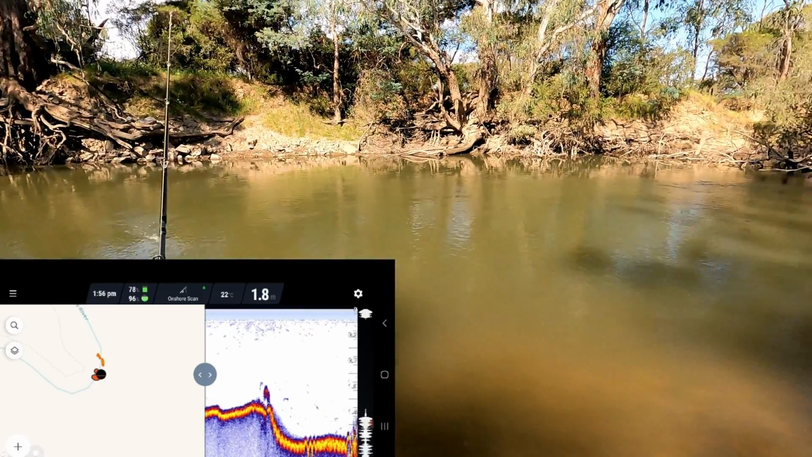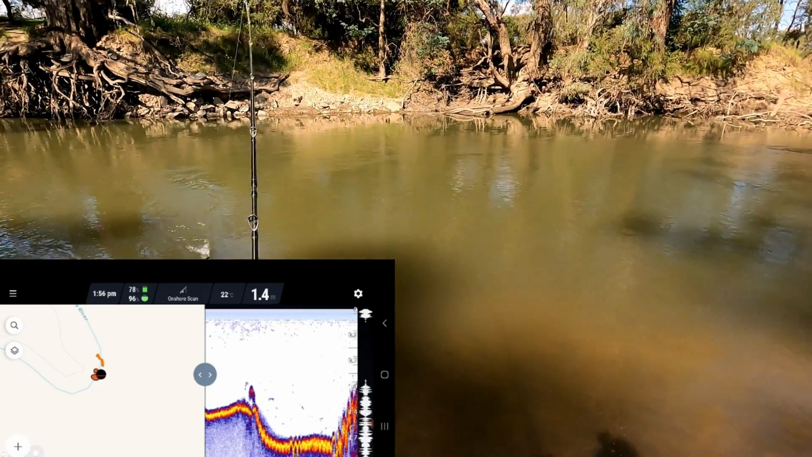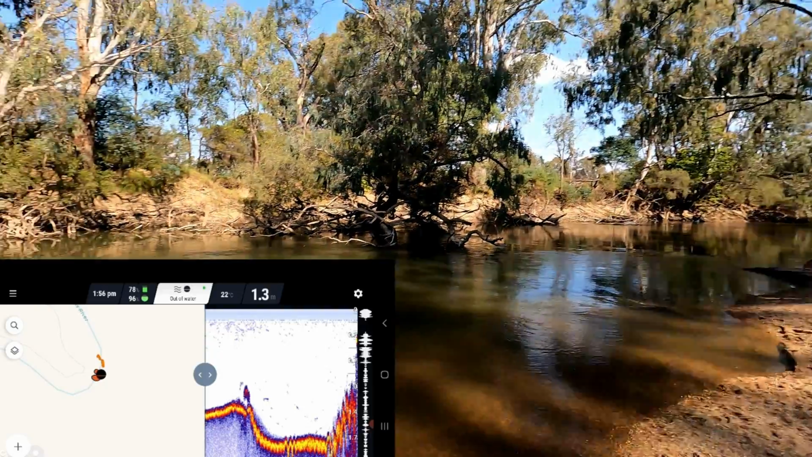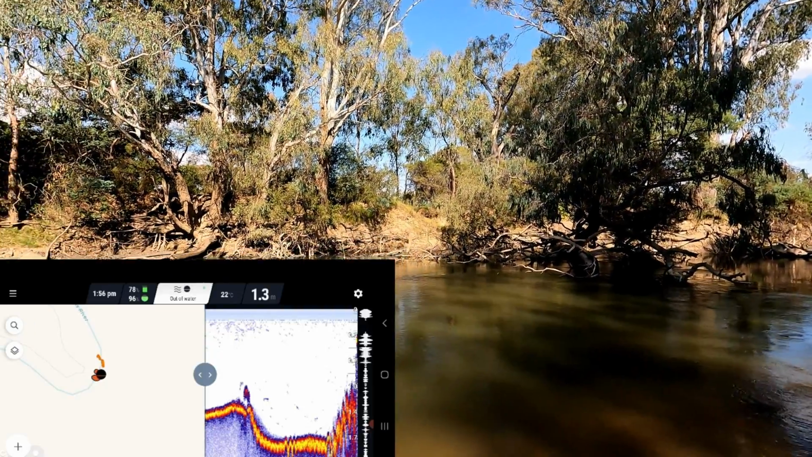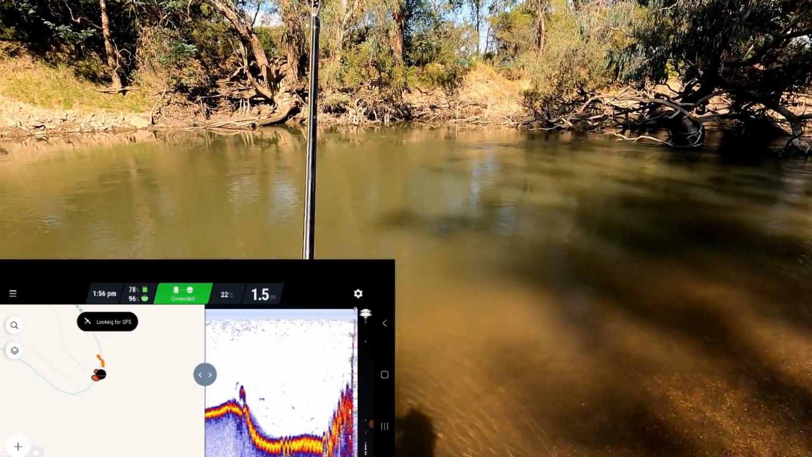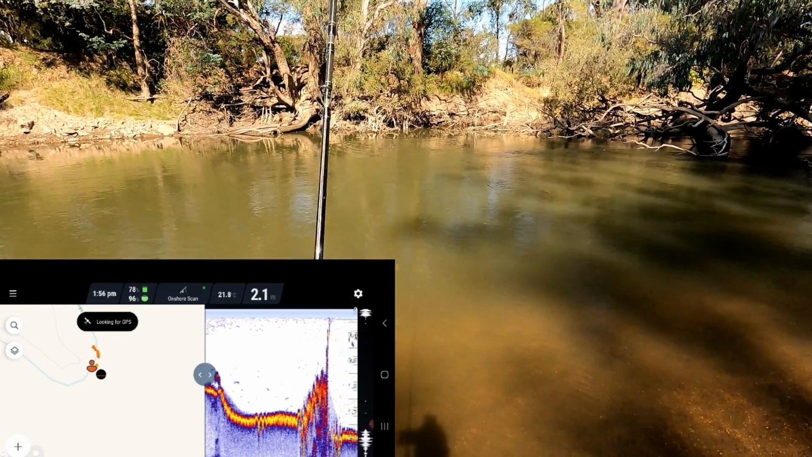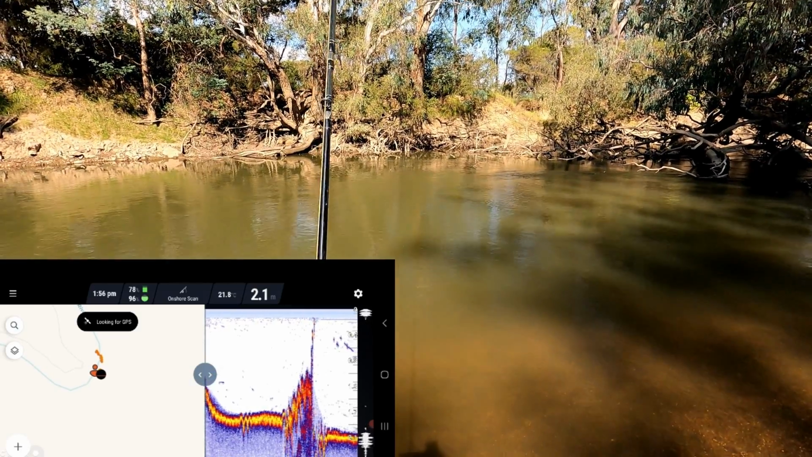Right, now I'm going to reel that in and cast that over the other side there where it's a bit calmer. Two metres, 2.1.